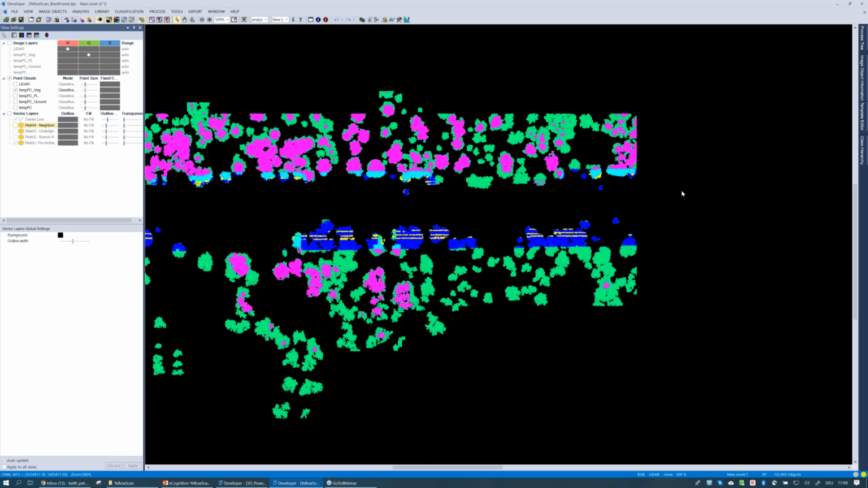Yep, so this rule set was created in eCognition Developer. Developer is our rule set creation platform, if you will. So if you want to work with point clouds, you'll have to have eCognition Developer. And if you want to work with any type of analysis like this on the point cloud, the tools are available within eCognition Developer.